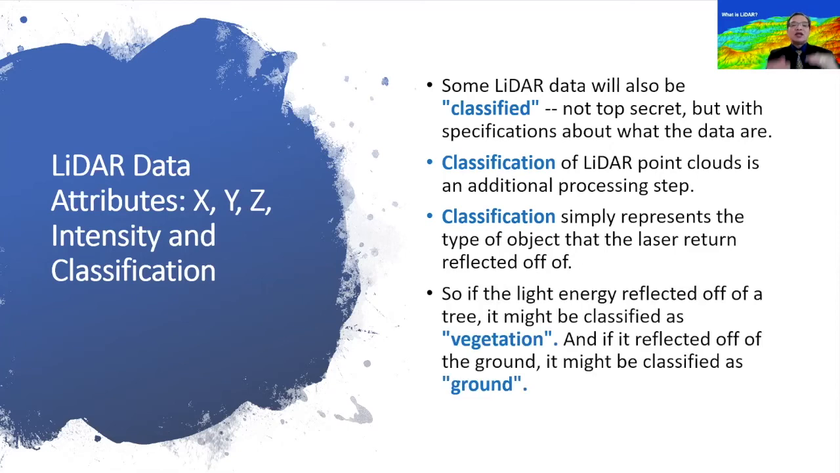So basically, you can classify the fourth return, which is the last return of the signal, as ground. The third return is classified as low vegetation, the second return as medium height vegetation, and the first return as the top of the canopies. That process is called classification.